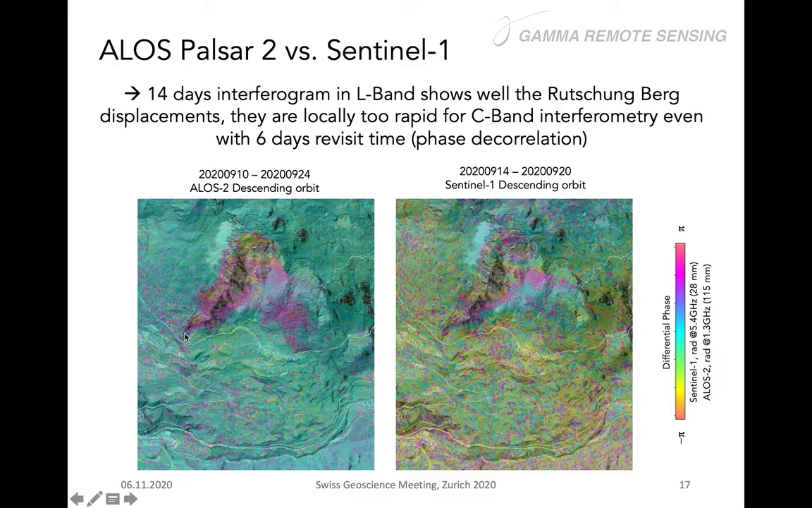And you see there is almost no deformation recorded in the Rutschendorf, and the reason is that this is probably below the detection threshold for L-band, while the upper portion has a much faster displacement.